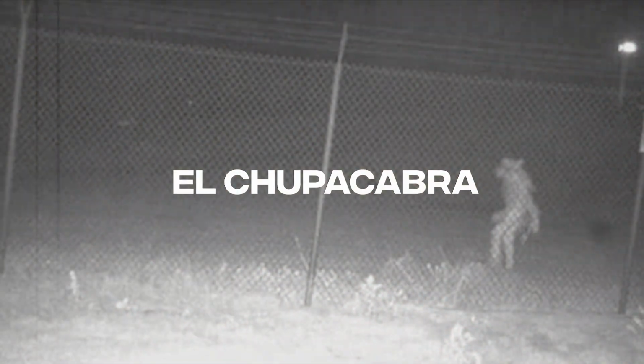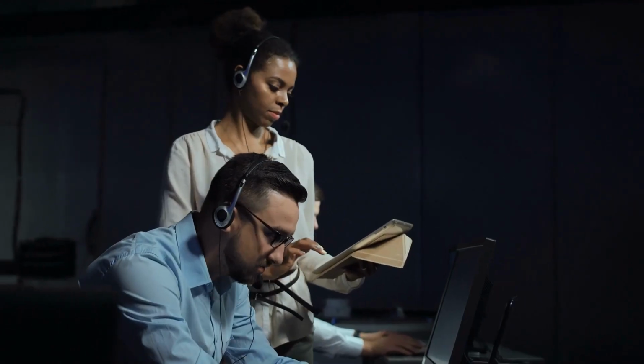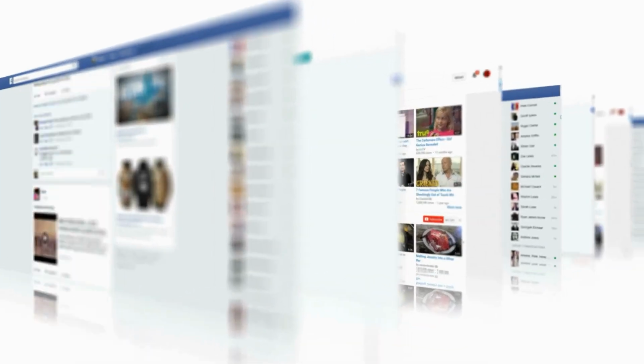The first on our list is an El Chupacabra. The zoo cameras in Amarillo, Texas caught a weird figure that looked like it had hair. Help was needed to figure out what kind of animal it was, so the city asked for it. The zoo's camera video went viral after it tweeted for help to find out who or what this was.